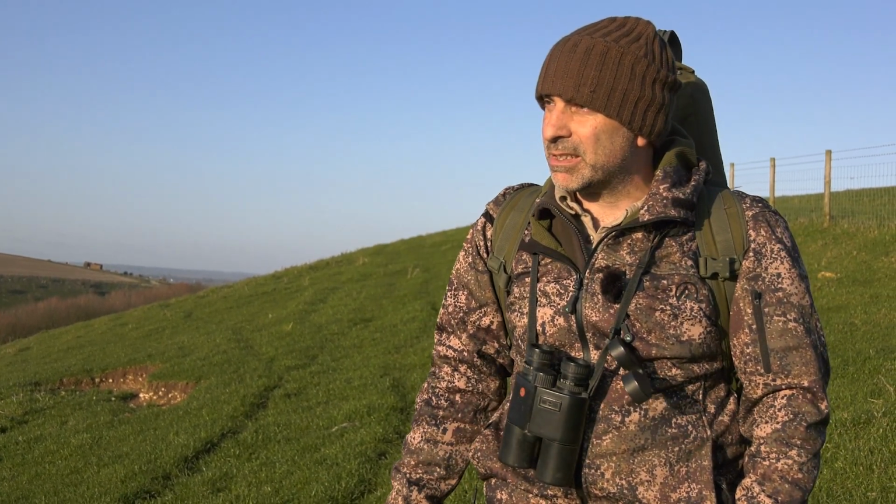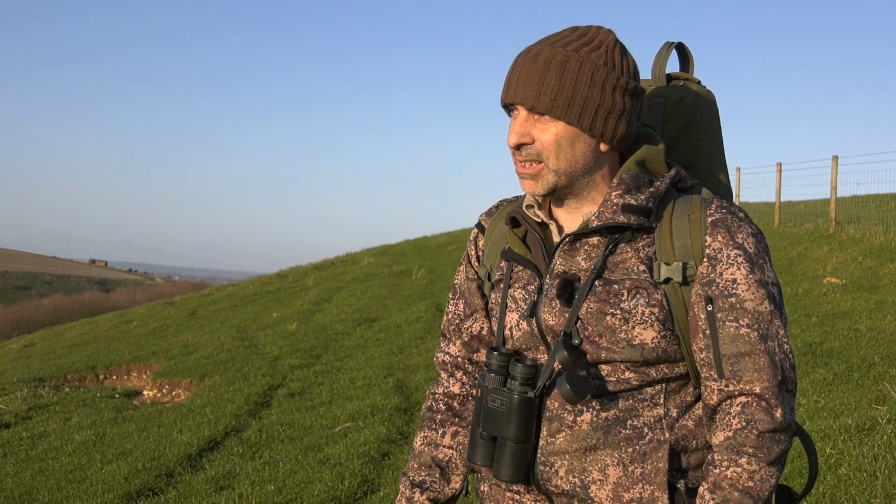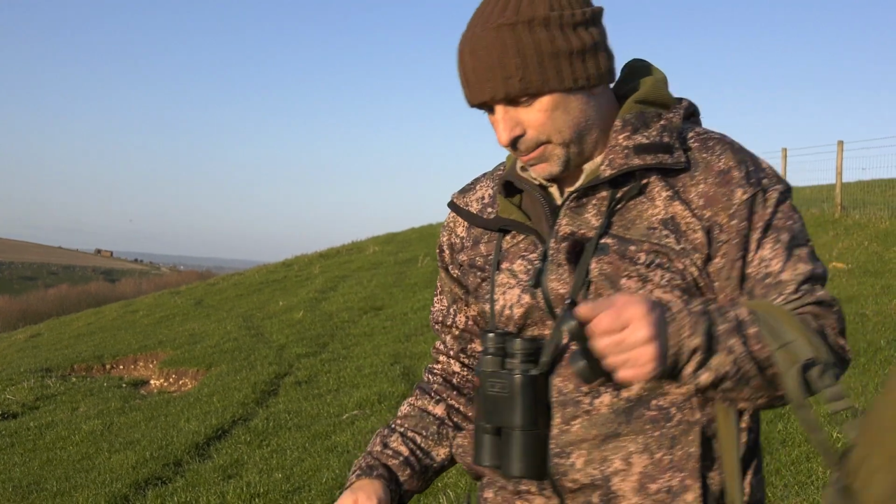So it's a bit of a stretch, considering that we've got quite a strong wind coming down here today as well. But I think it's a good compromise. It offers us a good vantage point. So I think we'll sit up here and see what comes out.